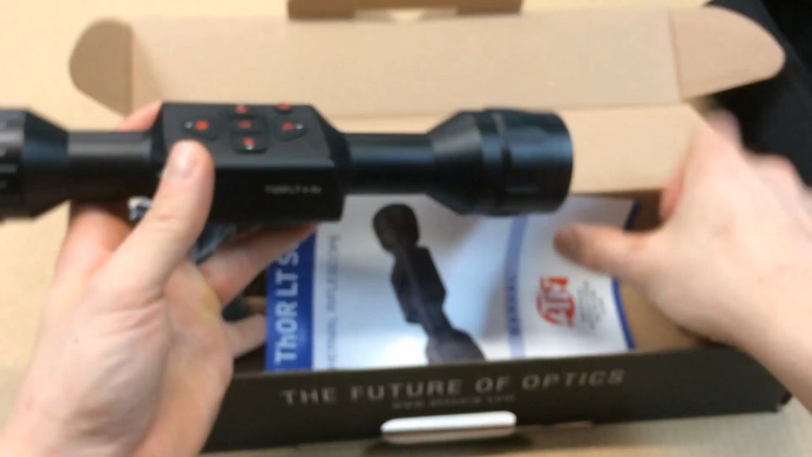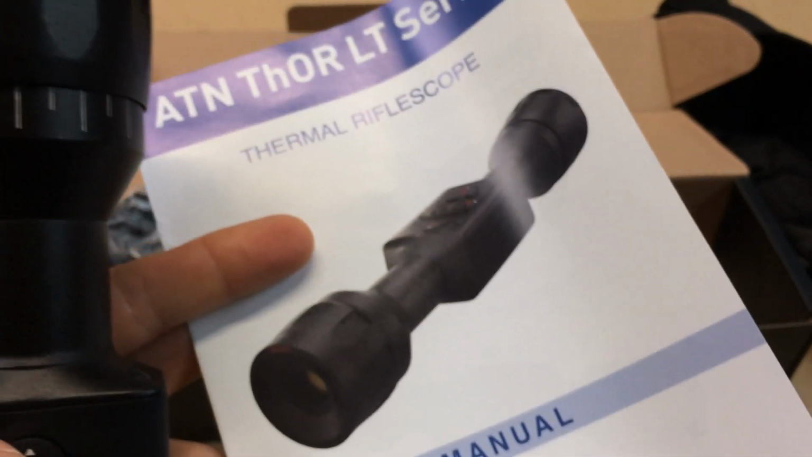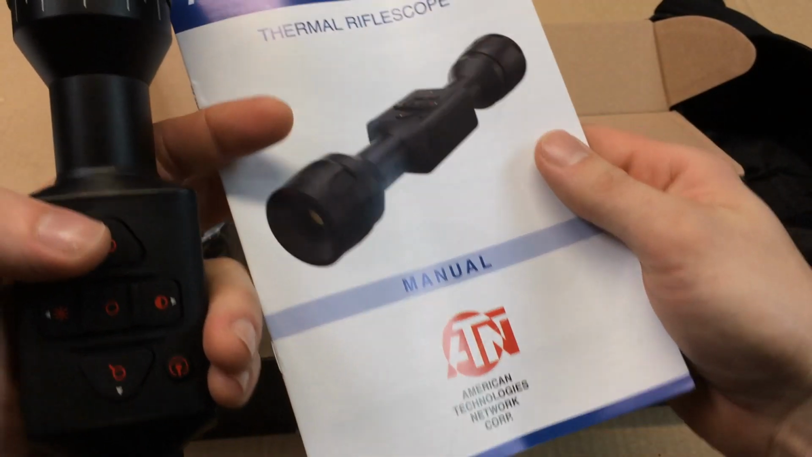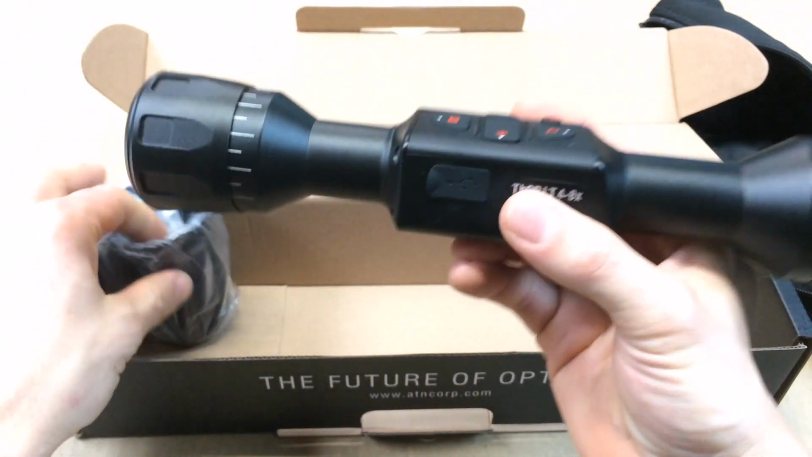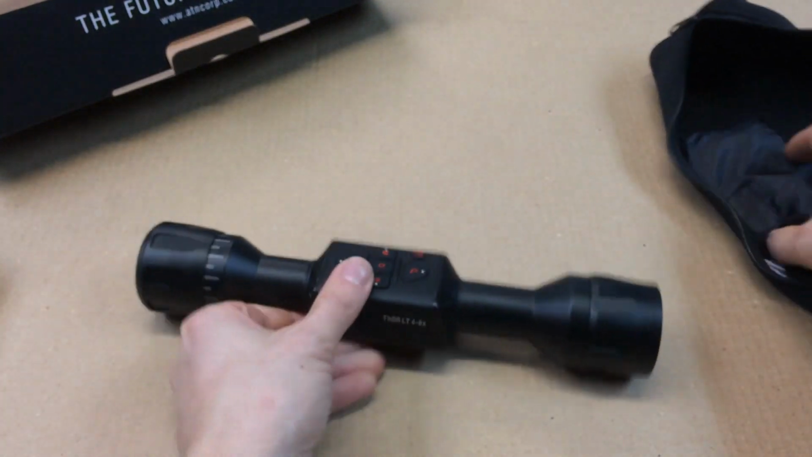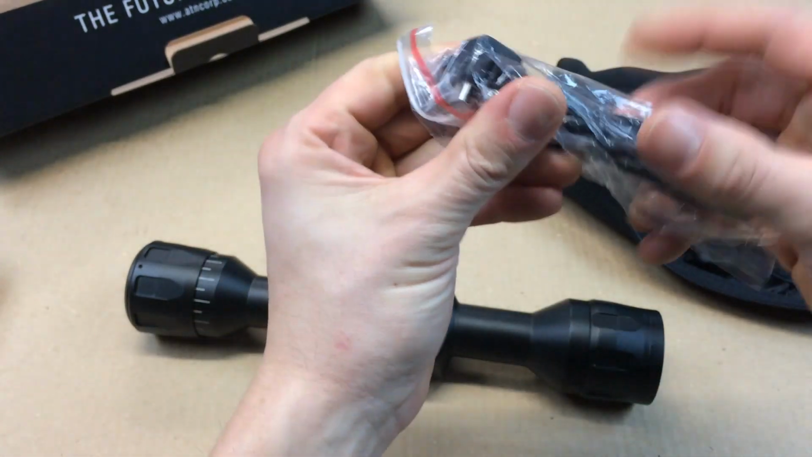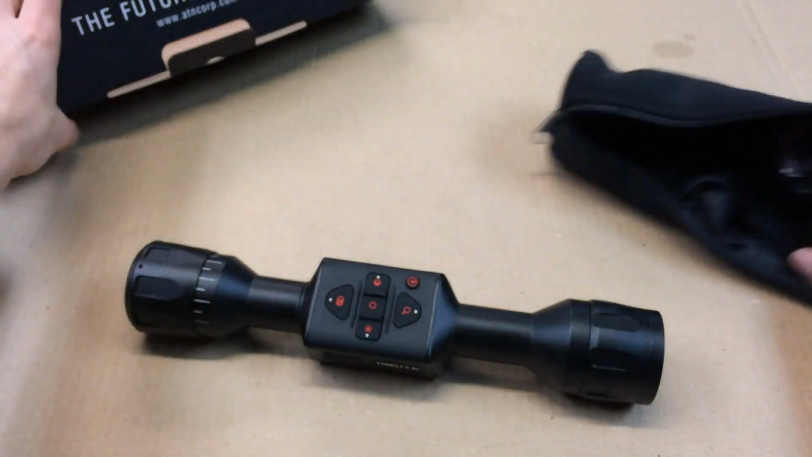Let me get some literature here. The reason I wanted to pick this thermal optic to do a review on is because it is 1.4 pounds, which is pretty light for a piece of equipment like this. Inside the scope cover there looks to be a charging cable. So let's look at some of the features on this thing.